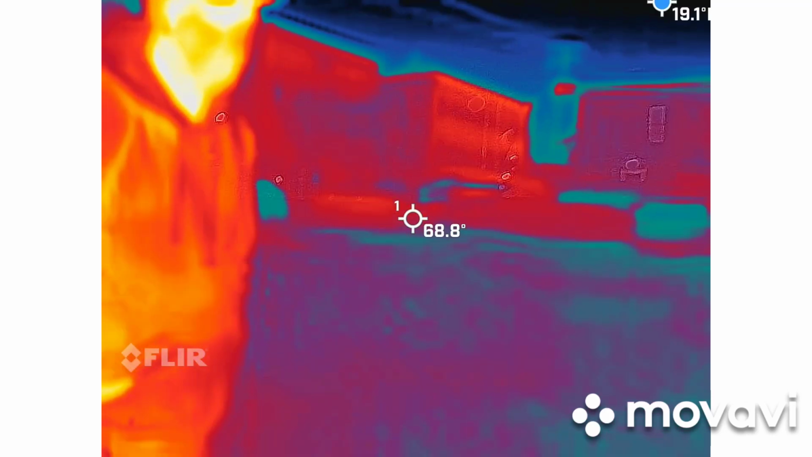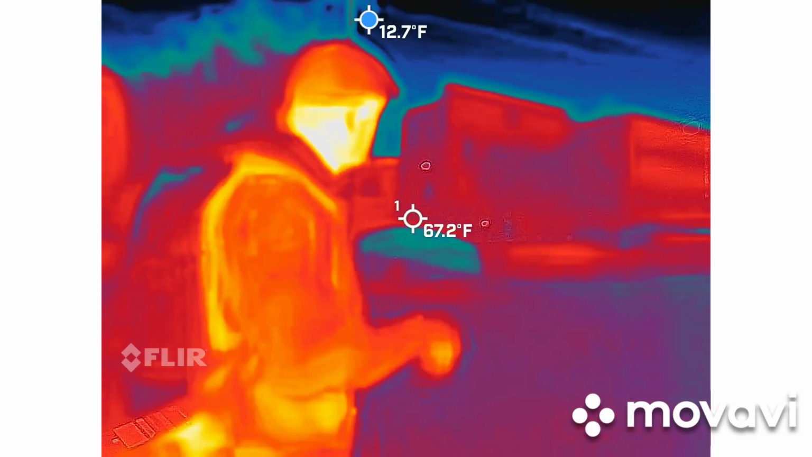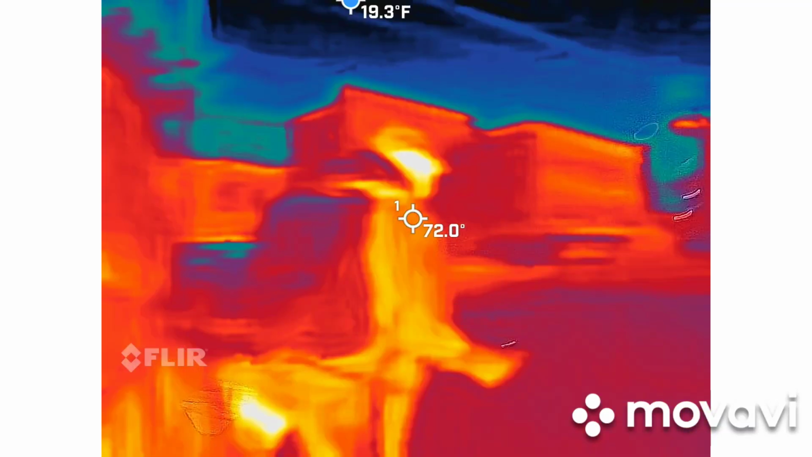Let's try the corner. The corner? Try the corner. Oh, that corner. Look, the other corner. Is that your favorite spot? I like that corner.